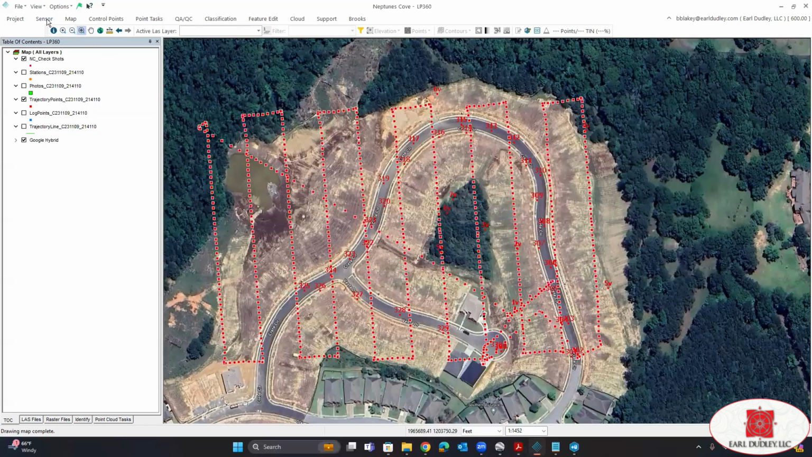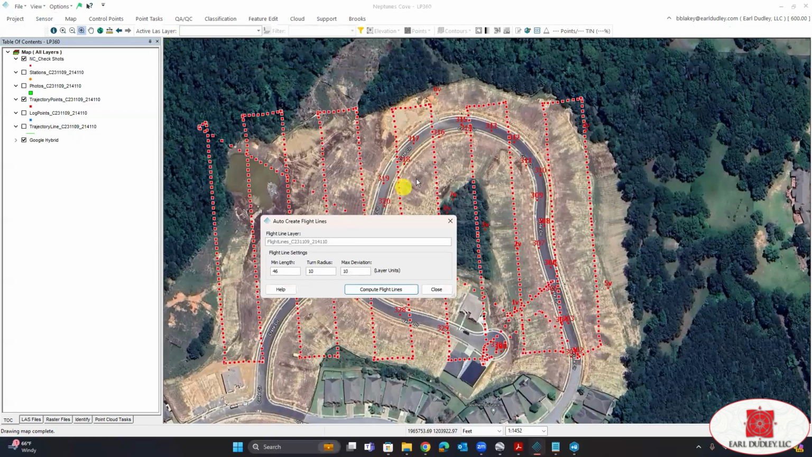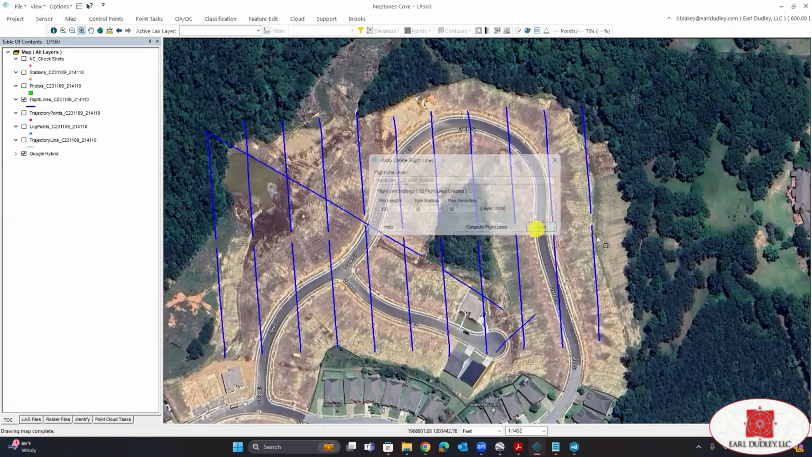All right, next thing that we're going to do is we're going to go create our flight lines. There's several ways we can do this, either auto create or manually. We click auto create. We're going to need to set up our minimum length, turn radius, and deviation. We did 150 feet minimum length, turn radius 10 feet within turn, and maximum deviation of the flight line 10 feet. We click compute. And we now have our flight lines.